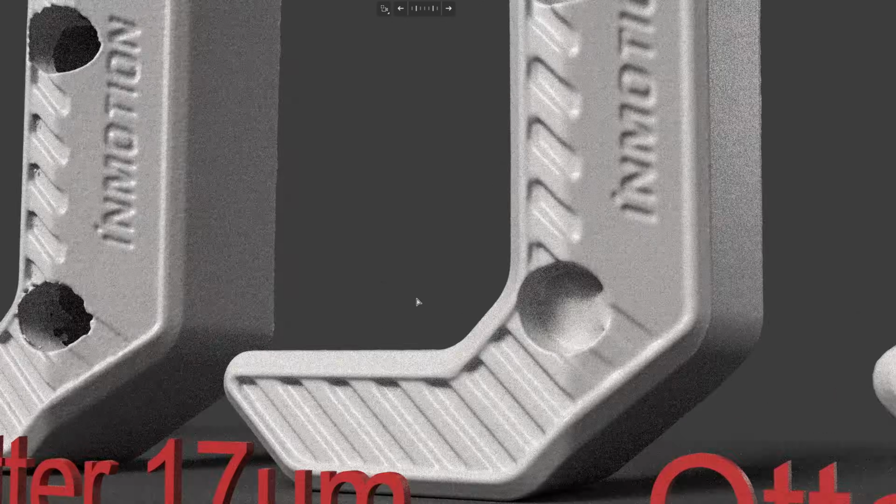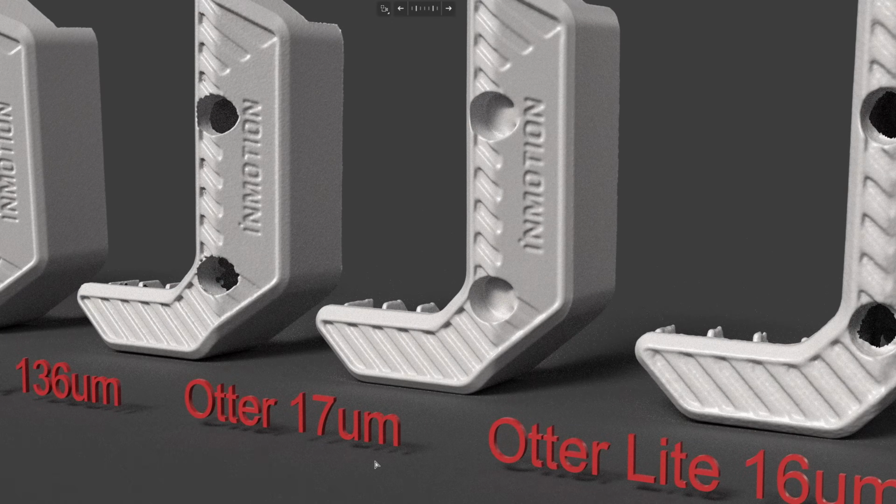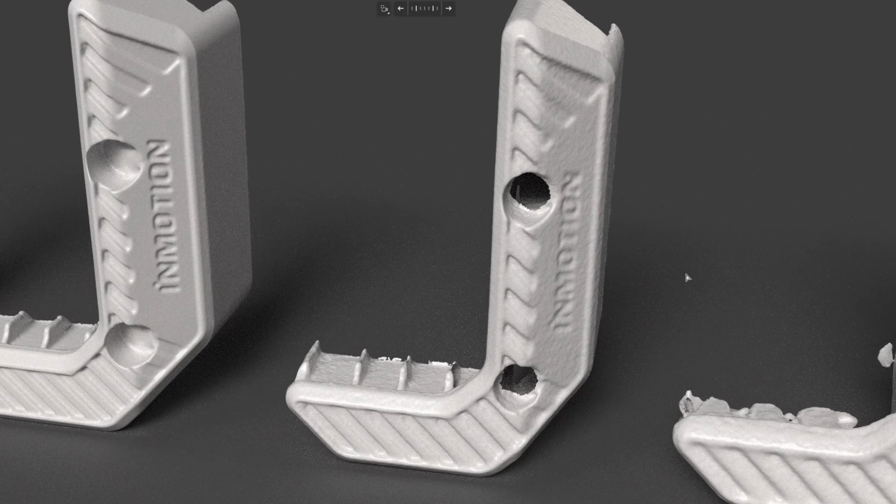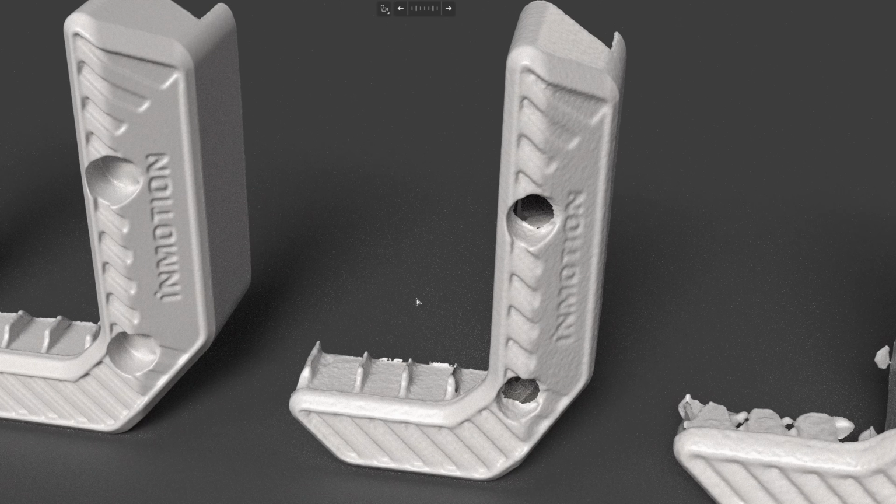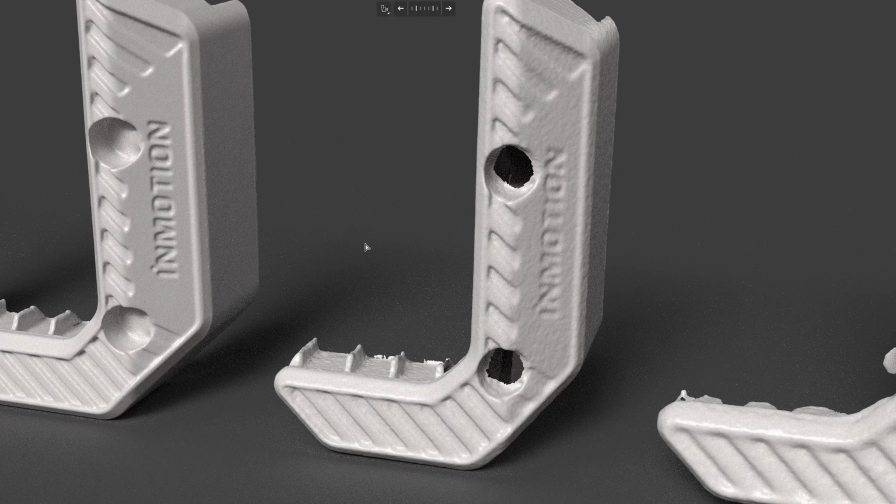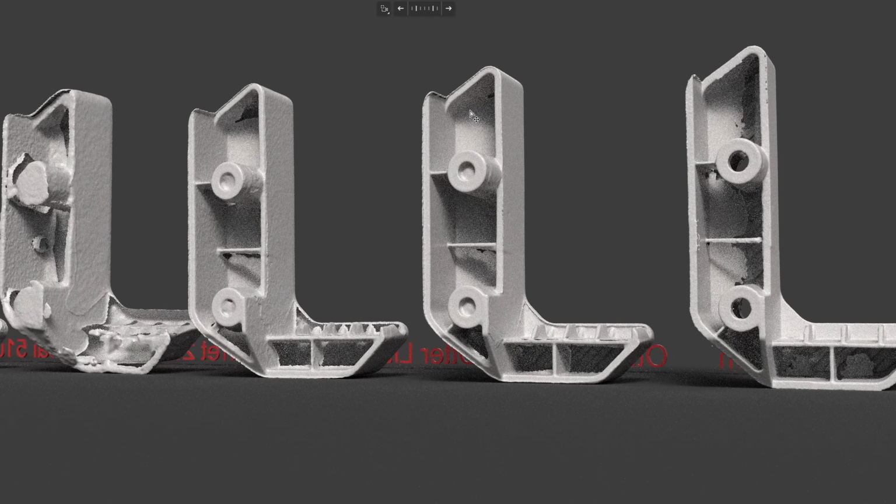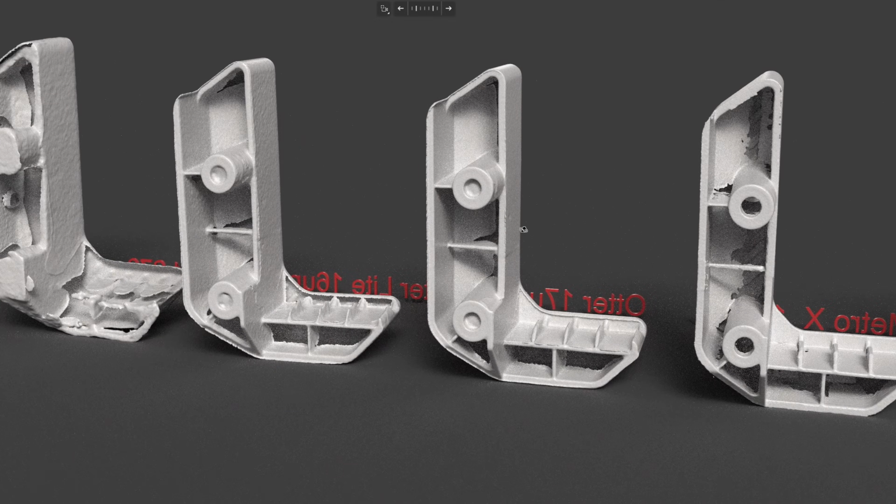And when you look at the precision error, it's only 17 micron in this test. The Otter lite resolution is too low for reverse engineering work. See, it's incomplete and it gives a very low resolution. With the Otter, some of the sidewall is scanned, some of the ribs here are scanned.